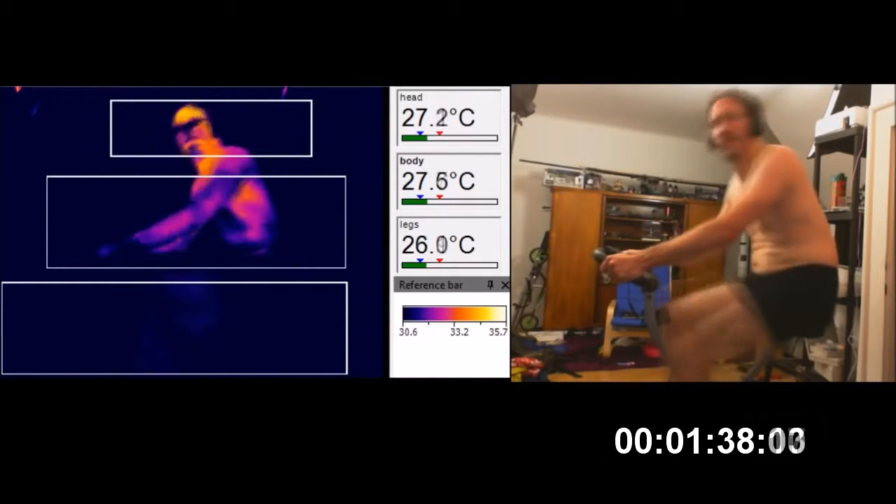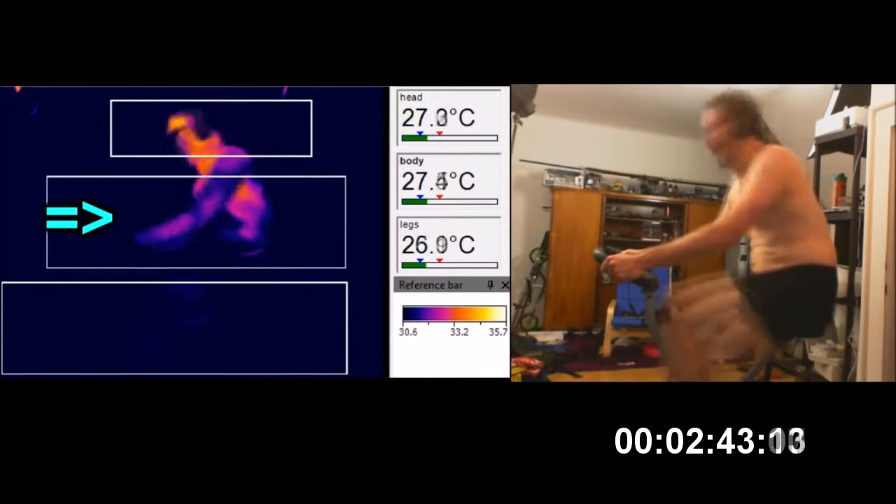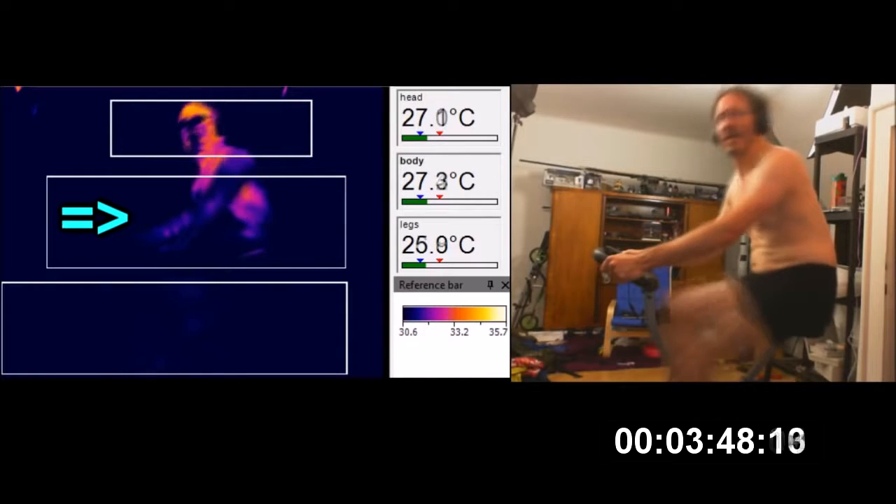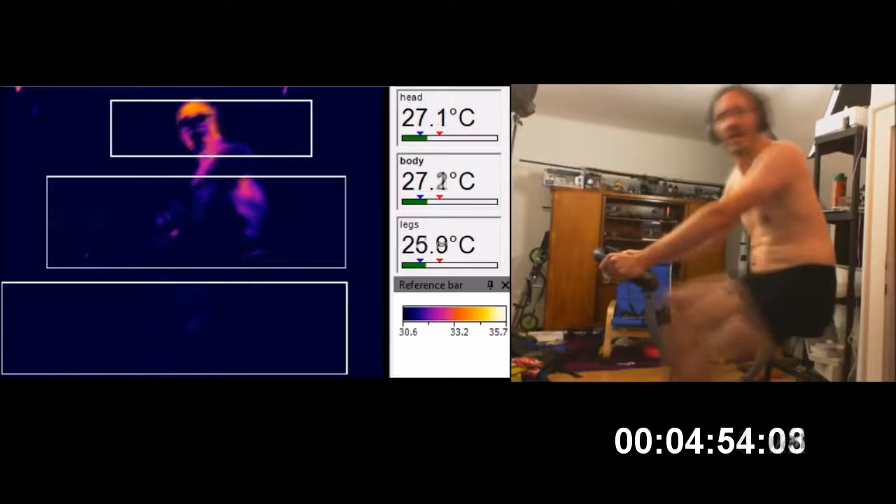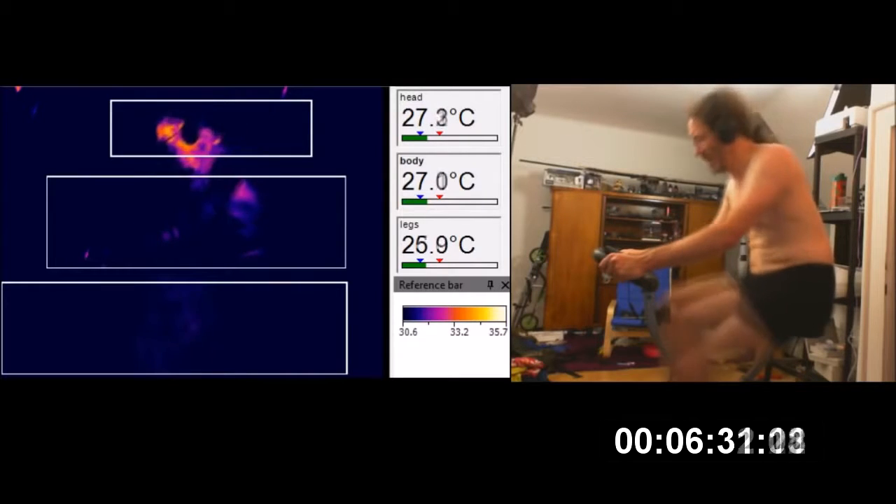So initially I start pedaling, and then I start looking at my arms, right? My arms are getting colder. And I keep on thinking that can't be right. There must be something wrong with the camera. There's a thermal drift on it or something, but my arms just keep getting colder and colder and colder.